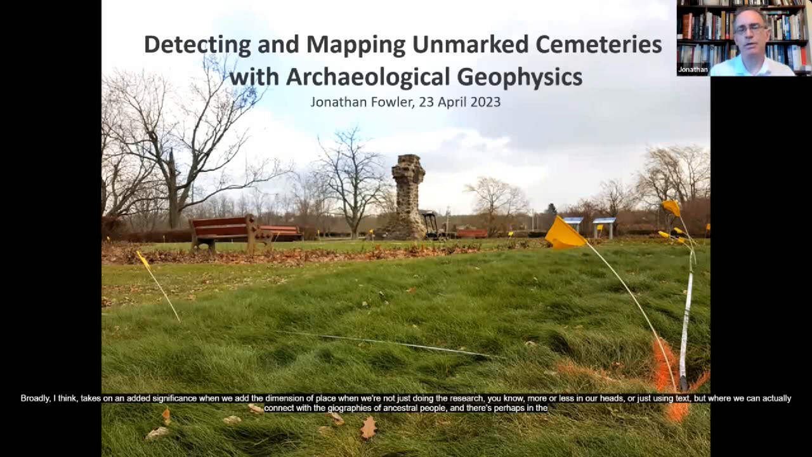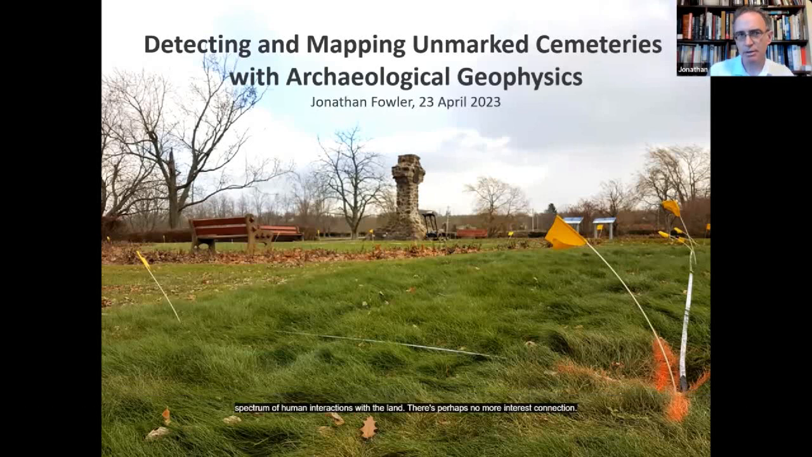The whole thing is based on the notion that genealogical research, historical research broadly, takes on an added significance when we add the dimension of place. When we're not just doing the research in our heads or just using text, but where we can actually connect with the geographies of ancestral people. And in the spectrum of human interactions with the land, there's perhaps no more intimate connection than the presence of human burials in the landscape.